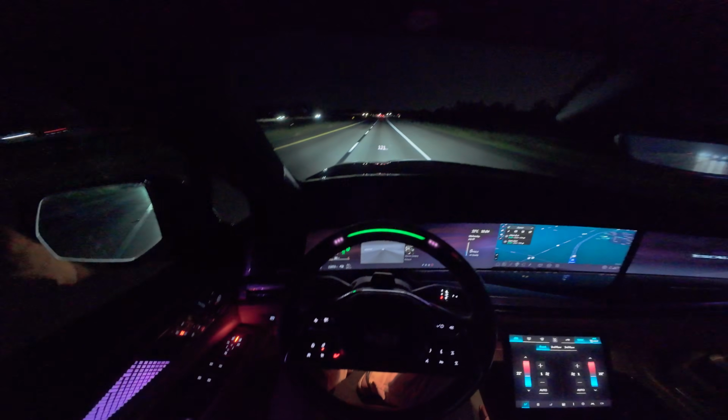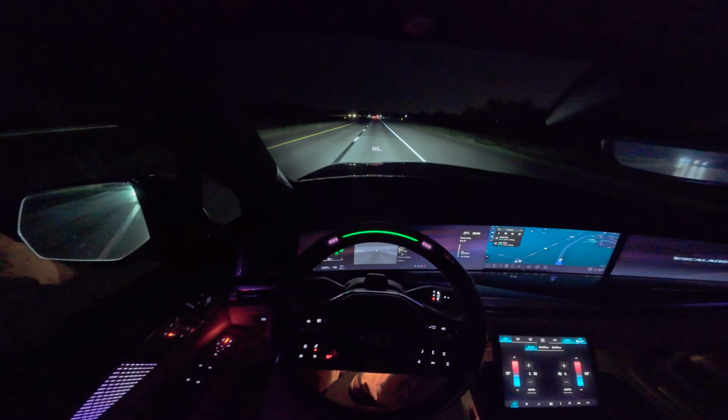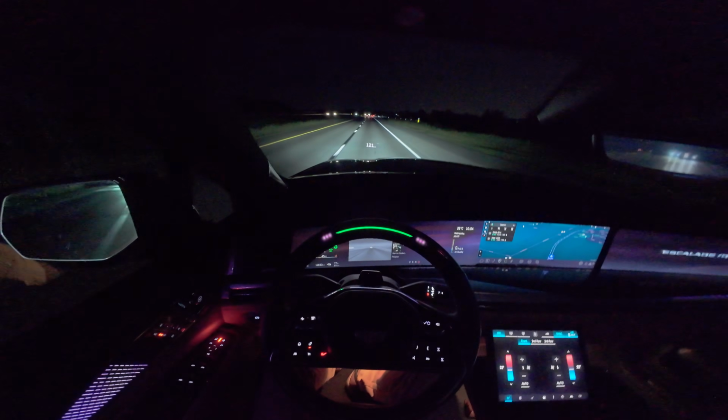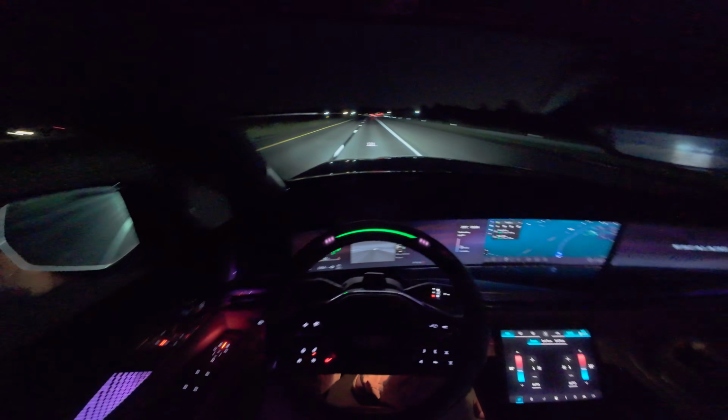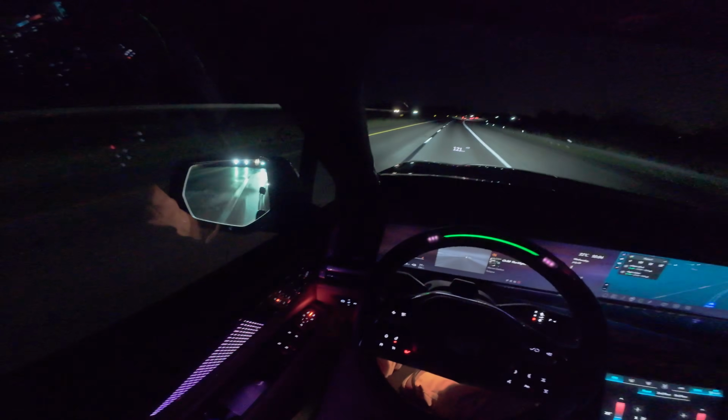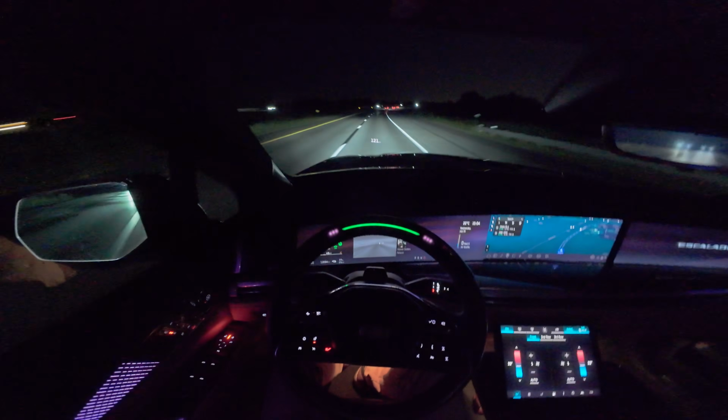And thanks to the night vision camera, we still have very good visibility into the dark, especially here around the highway, where we can see if any animals would be approaching the highway. We'll be able to react quickly and cautiously.